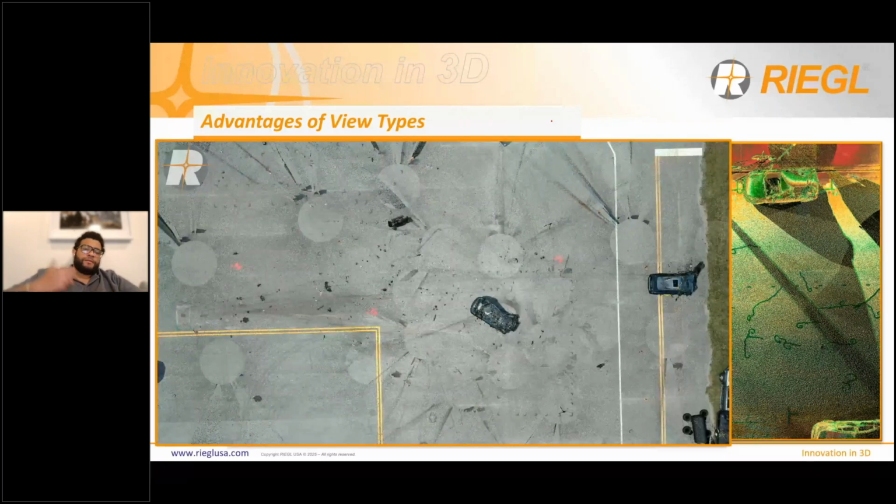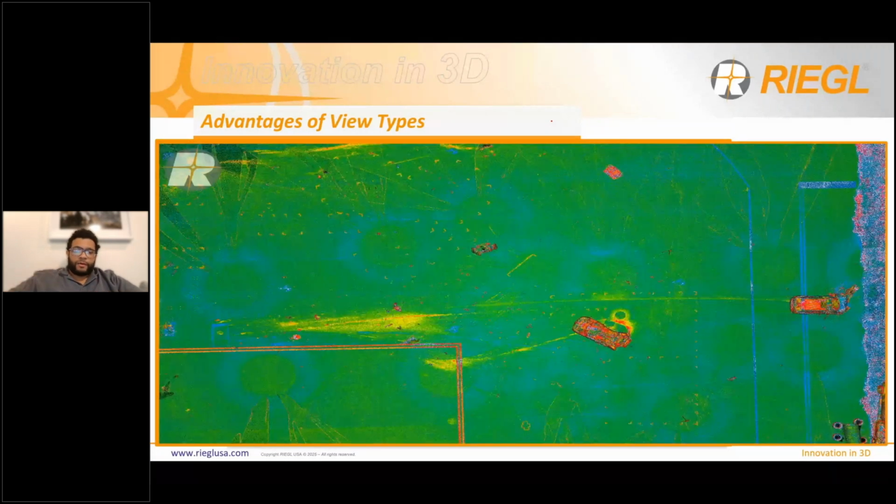But if I go through and use the reflectance view to view it, you can see it's much clearer. I can actually see all the little markings on the ground. I can see a huge gash on the ground there that maybe I couldn't see before. And this can help you when you're trying to take measurements and find out where the original point of impact was, or where the car actually started braking. You're able to see in clearer detail where things are with these different types of views.